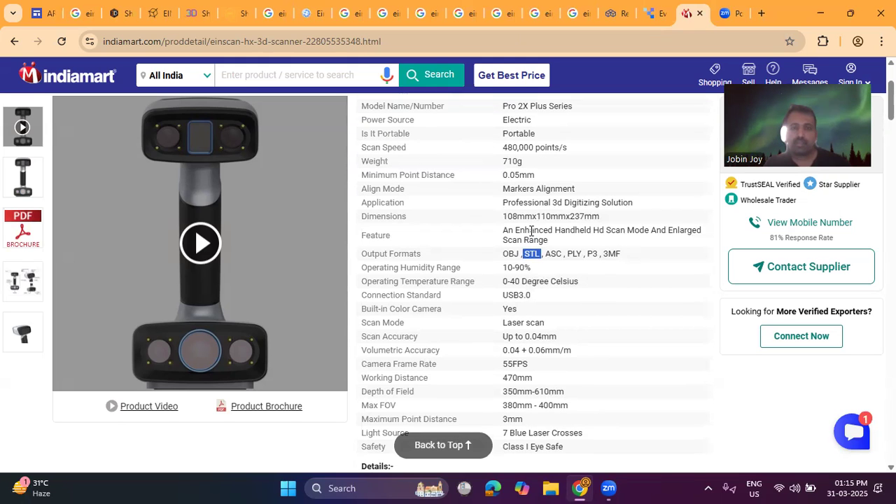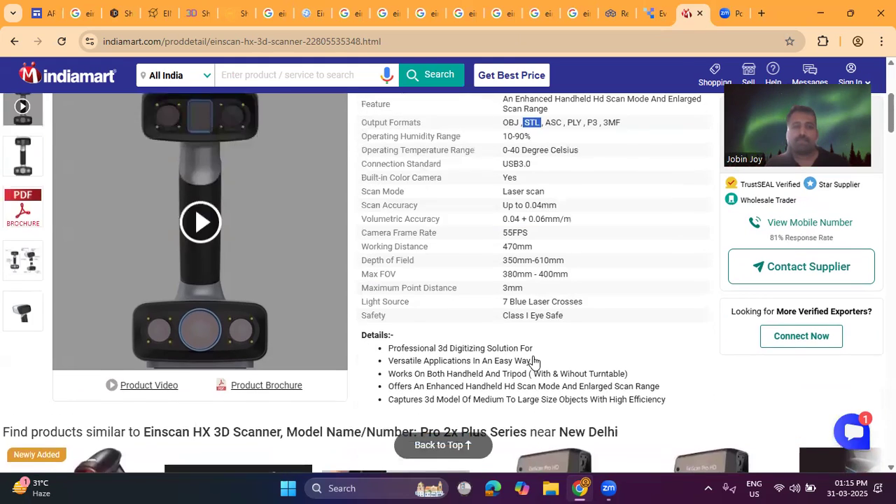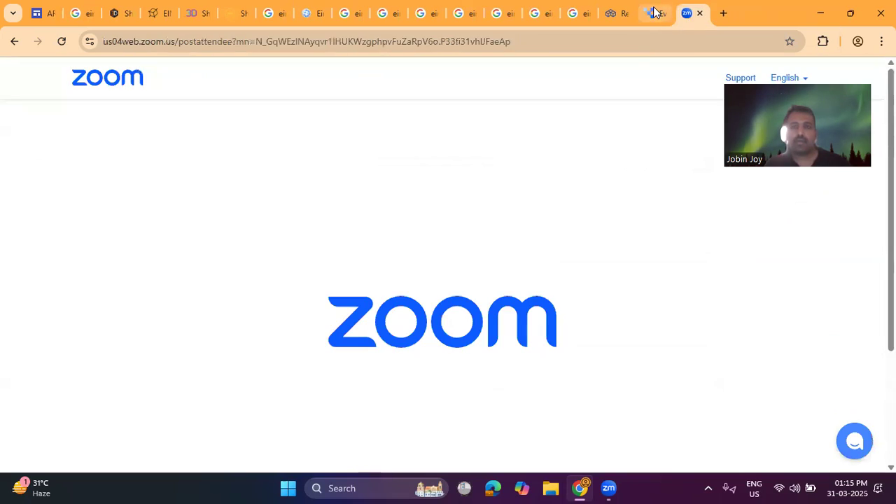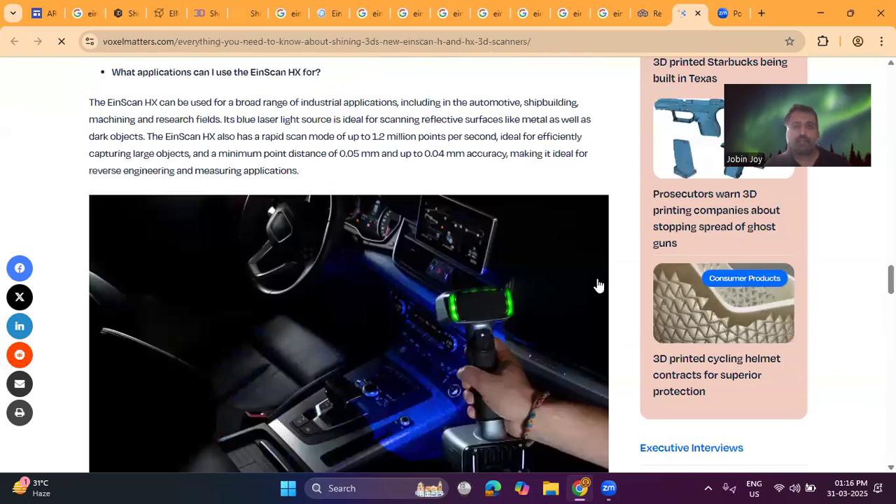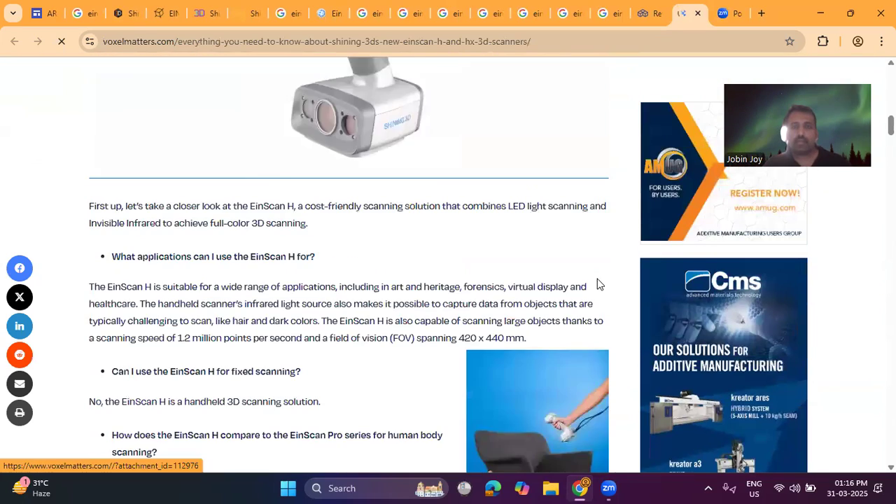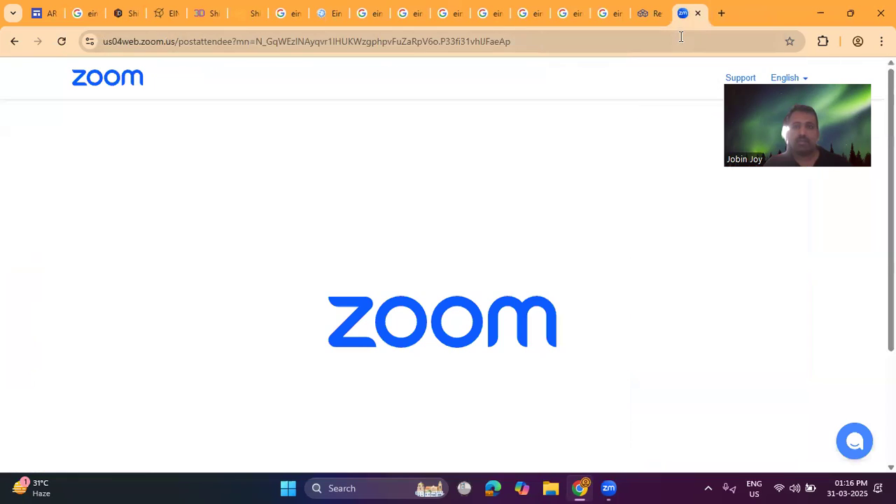The minimum point distance is 0.05 millimeter, and the maximum point distance is 3 millimeter. This is another image showing some of the details about the scanner.